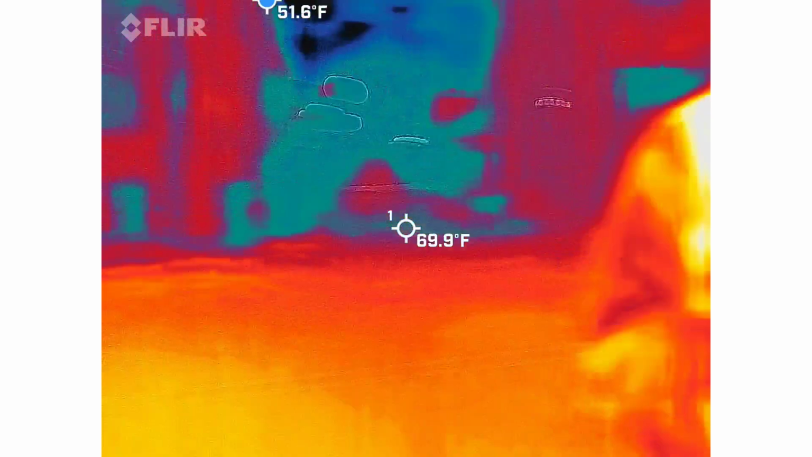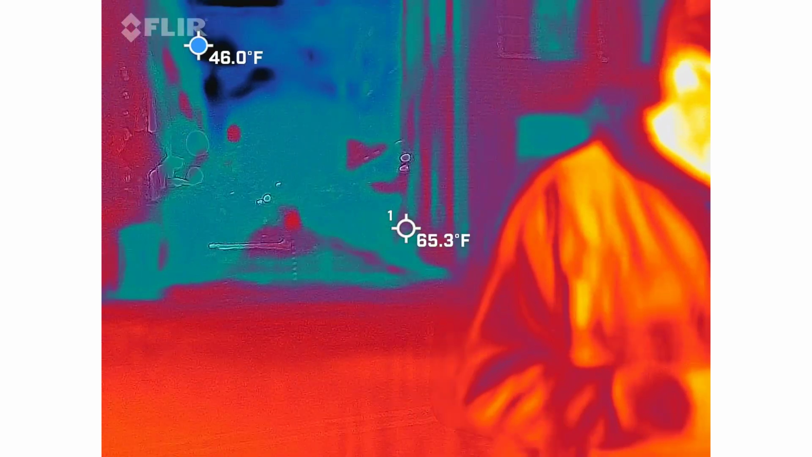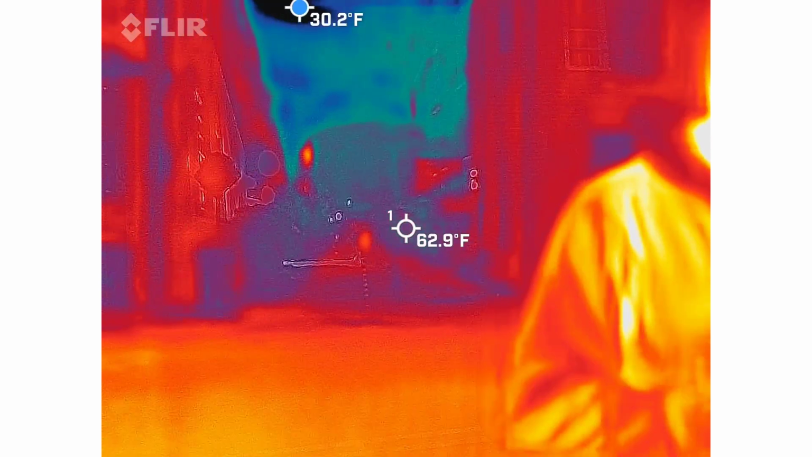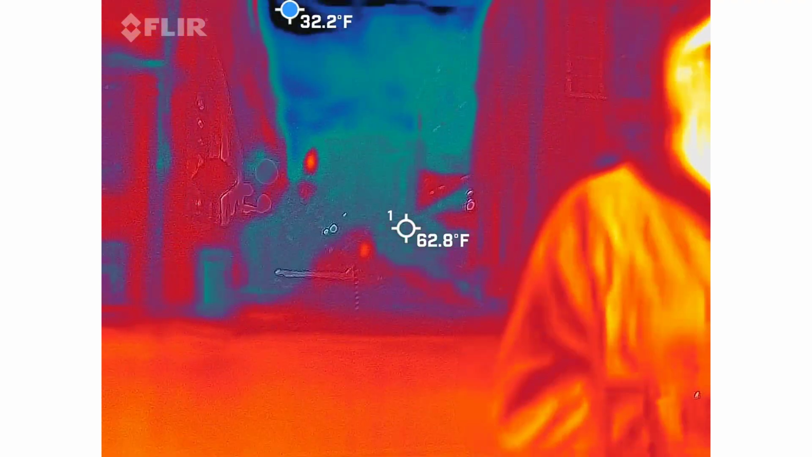Some anomalies will show up on there. We just never know. And what's nice is that we're in a little more popular area, so the people walking by will be our point of reference.